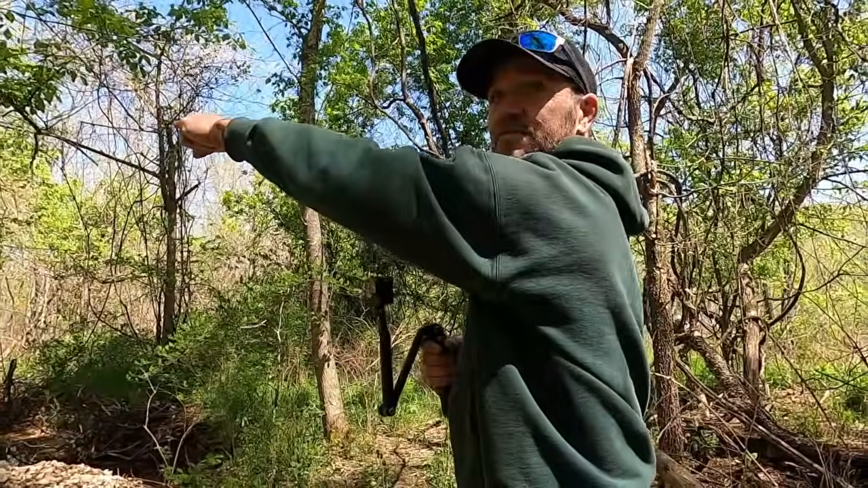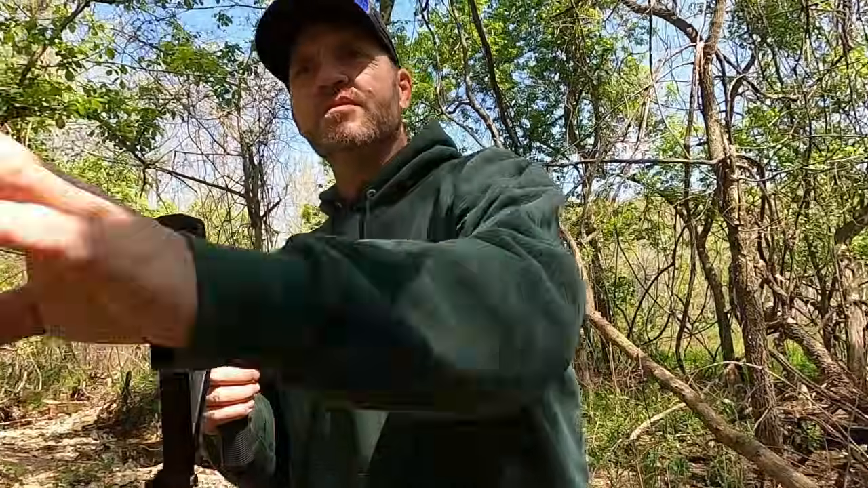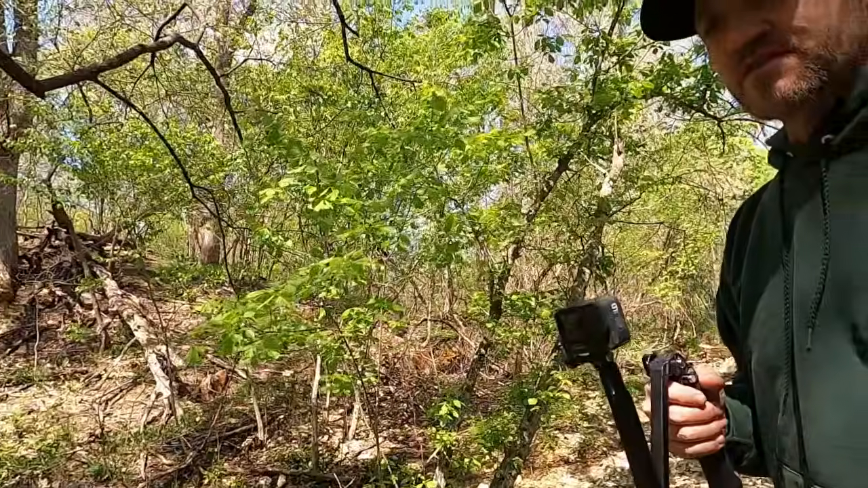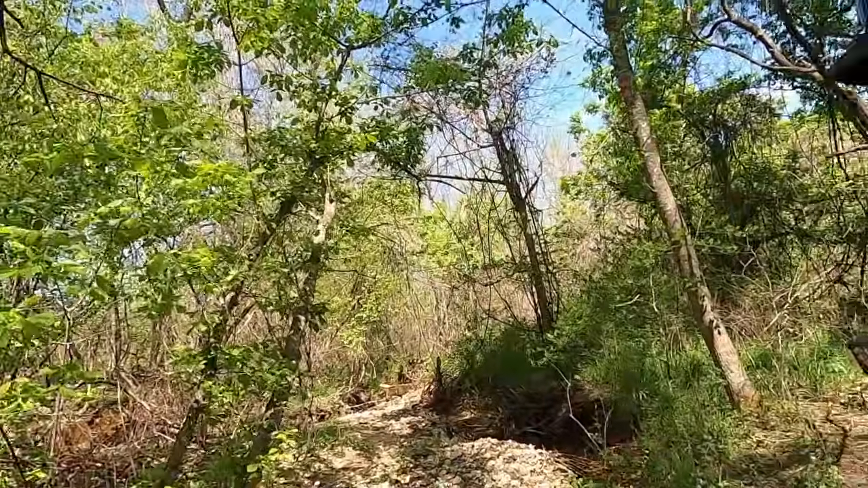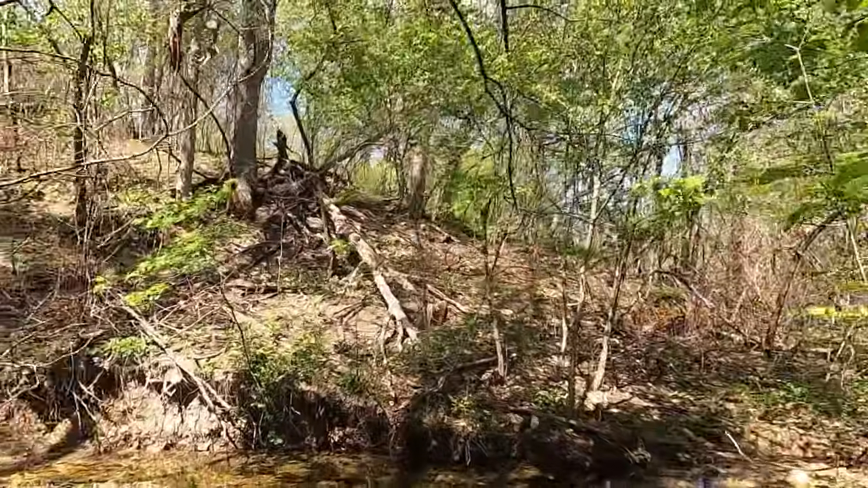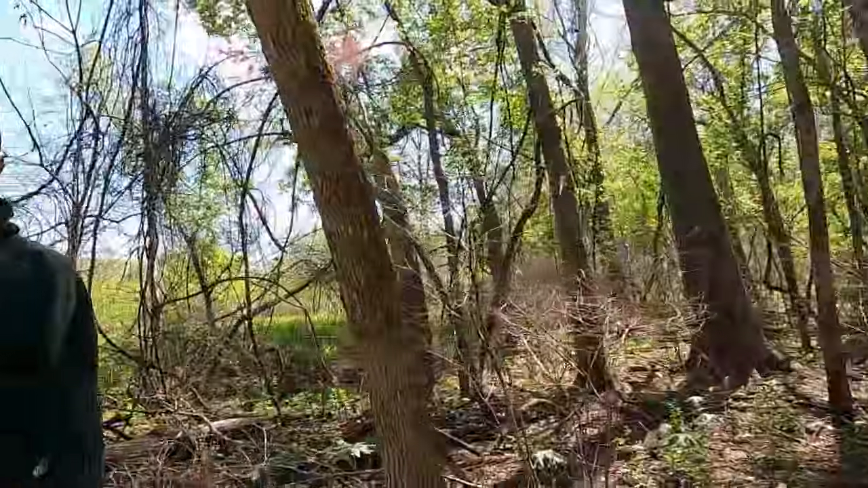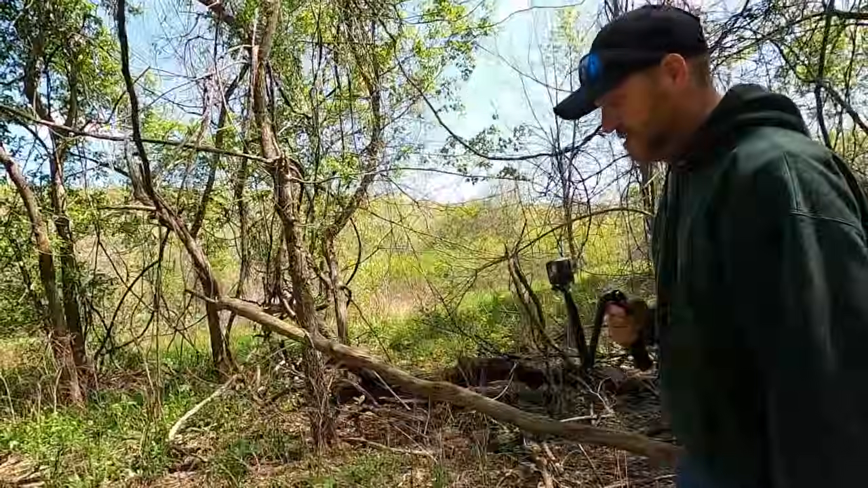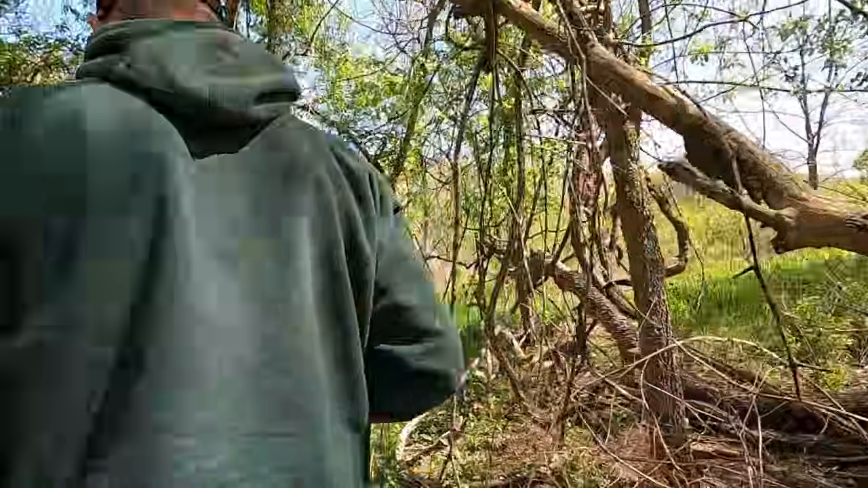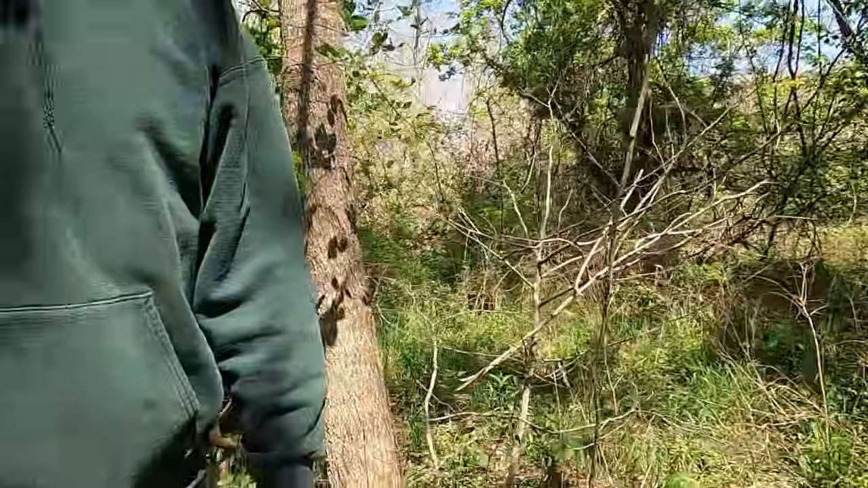And there was no retrievable audio off of the recorder. I mean, there was audio, but nothing significant. No travels of footpaths in the gravel bed or anything like that. No calls, no knocks, no anything. So there's nothing to show from that. And now we will go into the thermal drone footage that I captured up on the hill.